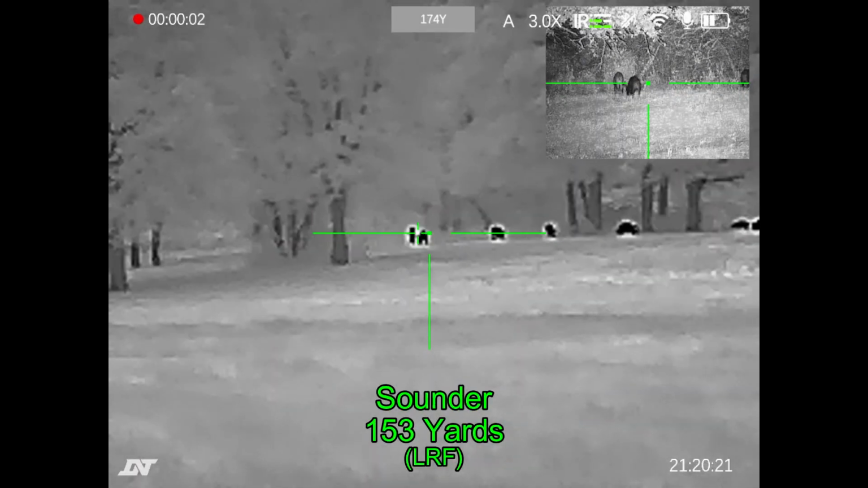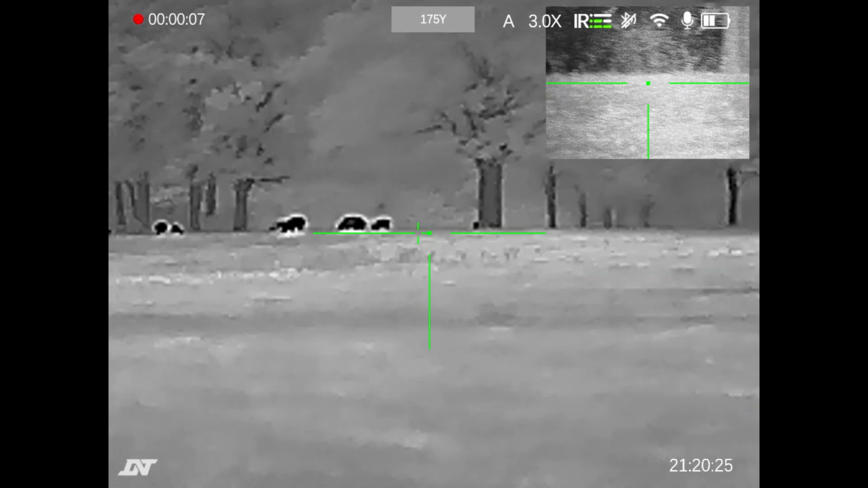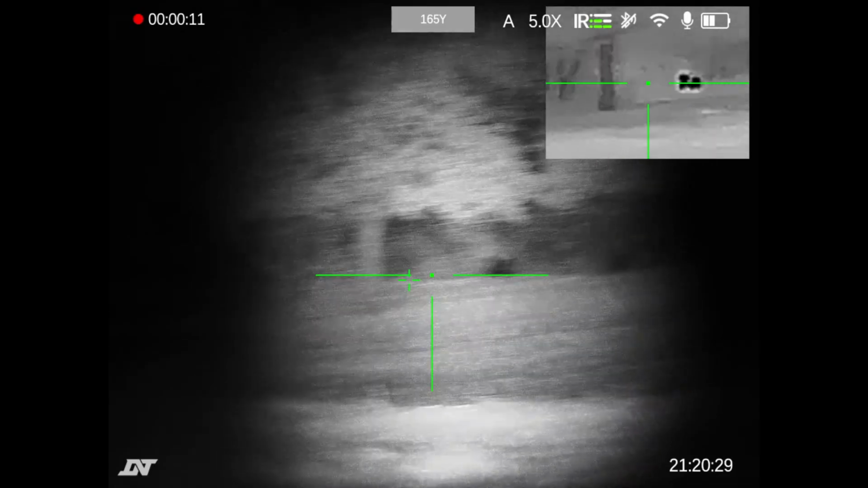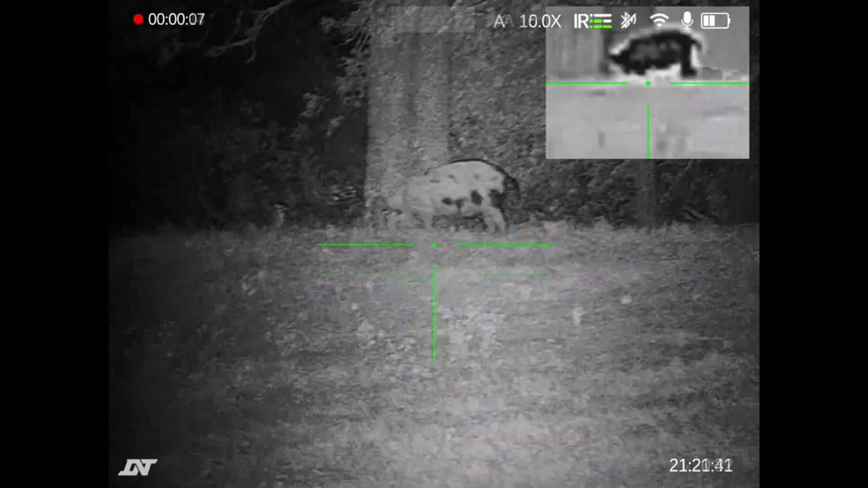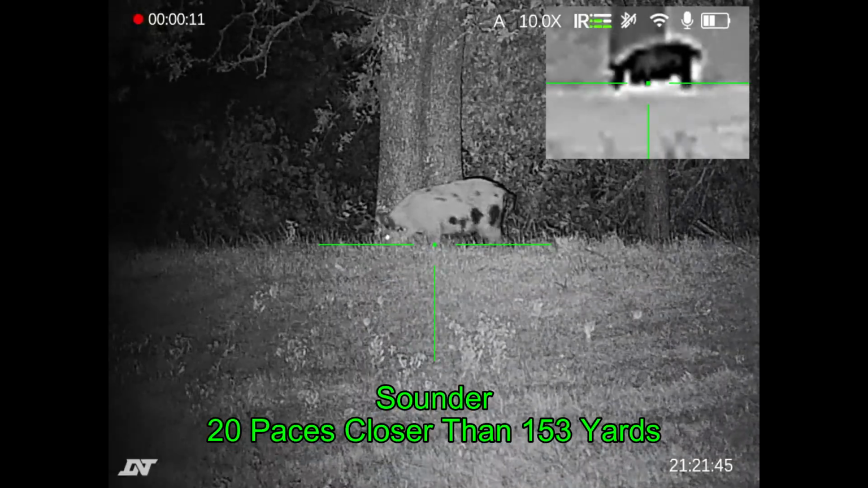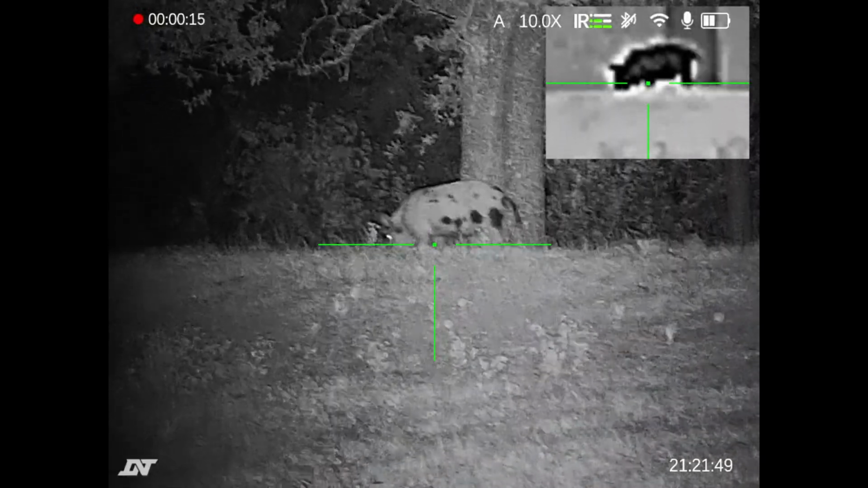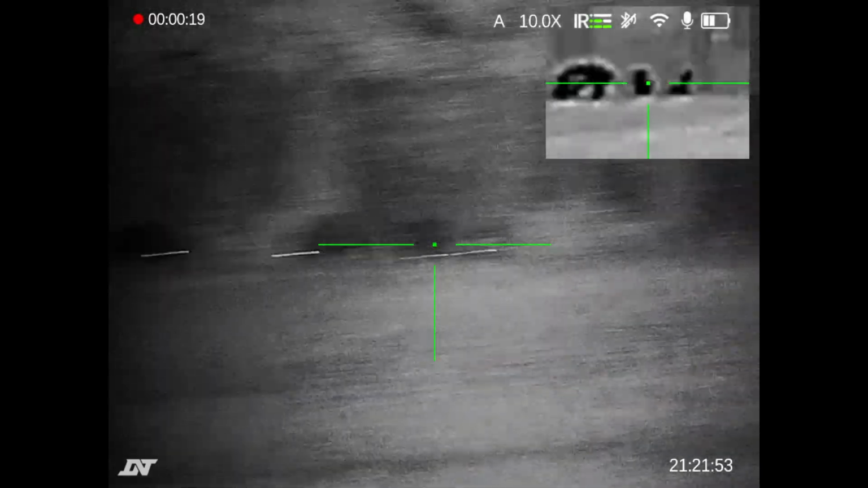Now here I've moved up to 153 yards. Just taking inventory of the hogs that I see. And I'm going to move up a little further. And that's going to be a great big sow. I should have targeted this sow first. But as I checked the status of the other hogs, I got a little bit greedy.